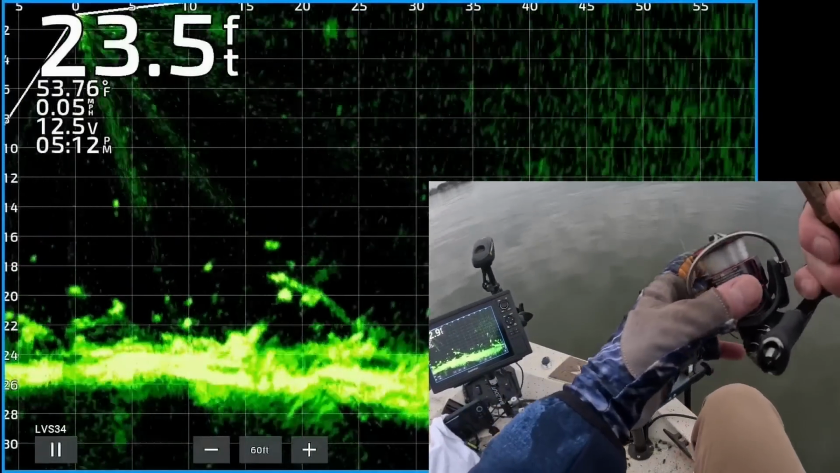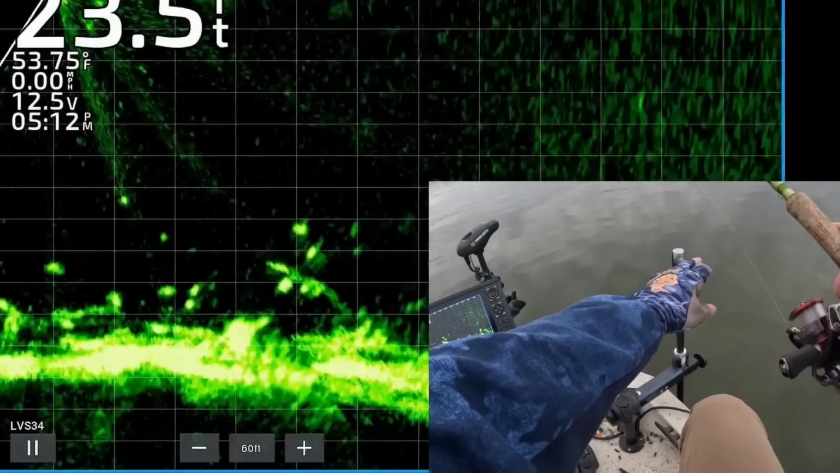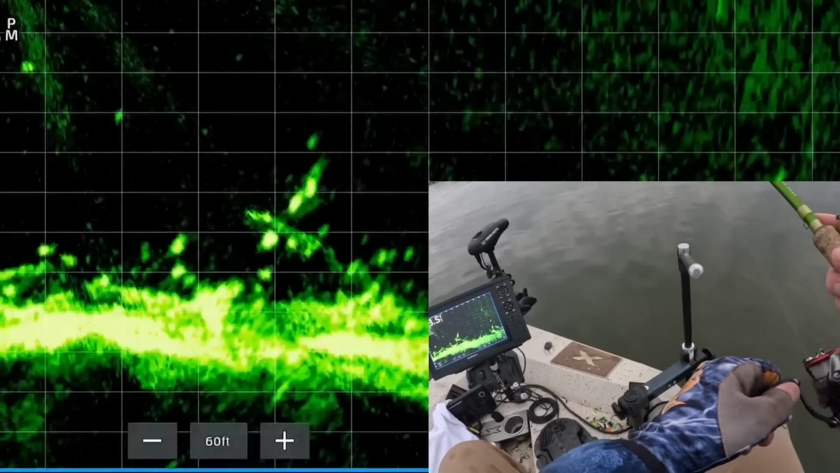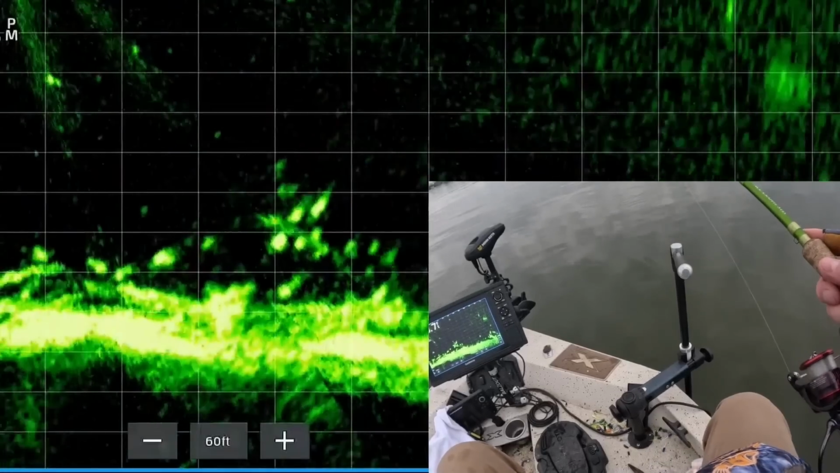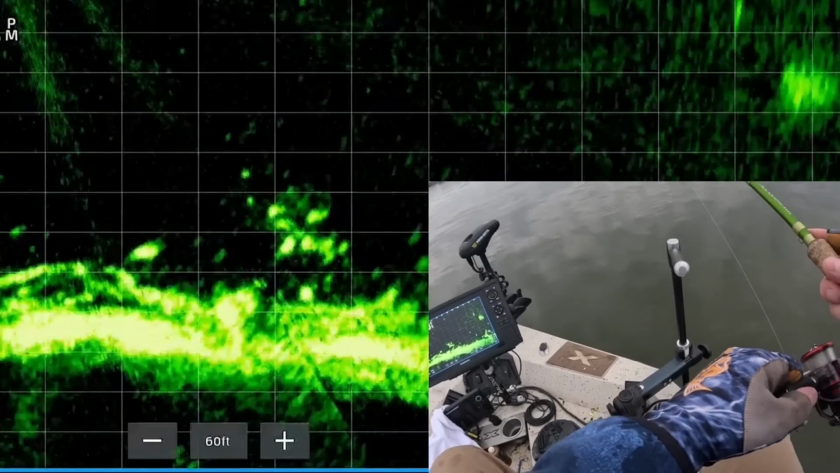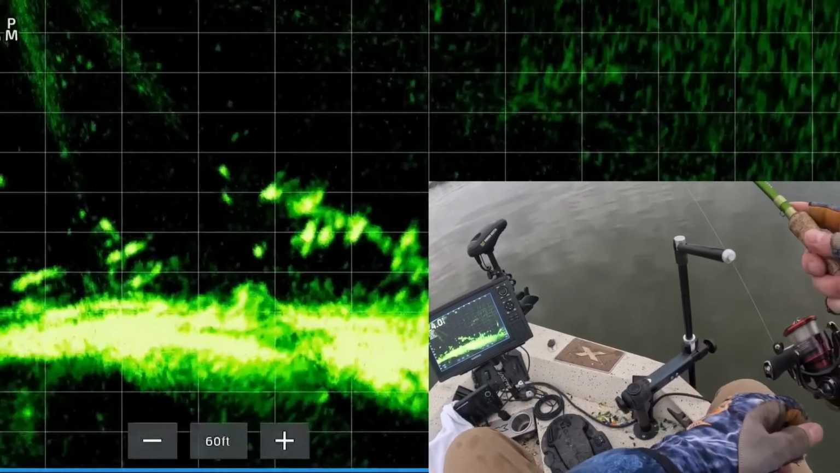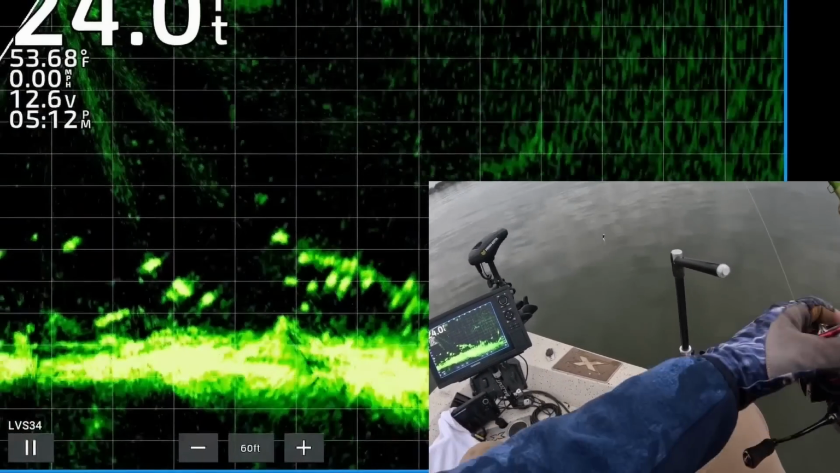You can see a couple crappie by that brush. There's my jig and weight dropping down to them. There's a couple above it and then a couple right below it. There's my jig and weight right on top of a good looking one. Oh, he's turned. He's following it. Come on. He decided to stop and hang out by that brush. So I reeled it up, cast it back out there again.